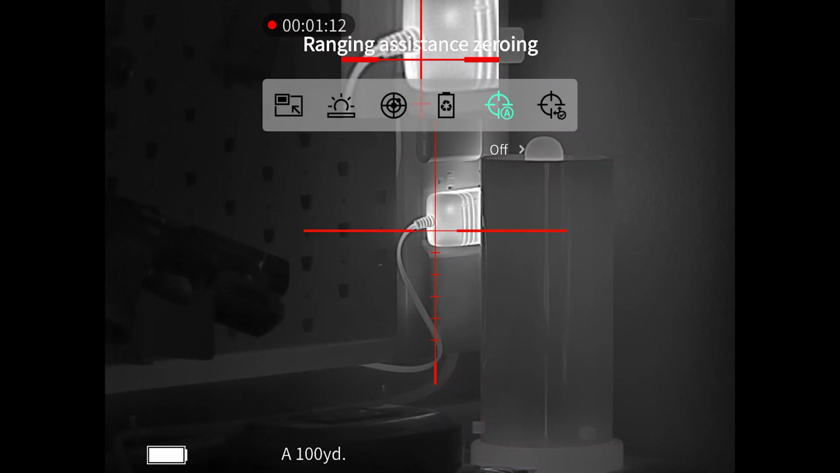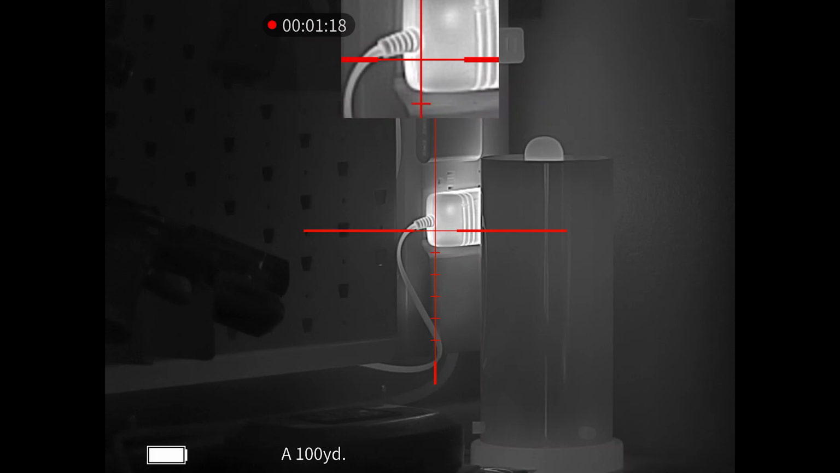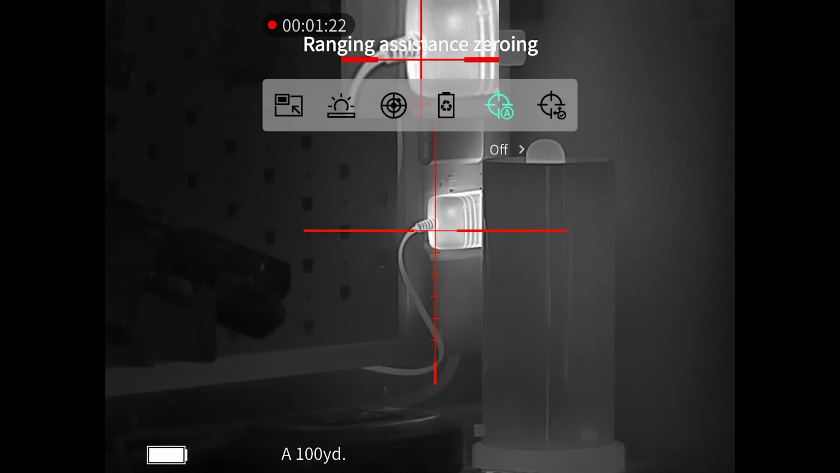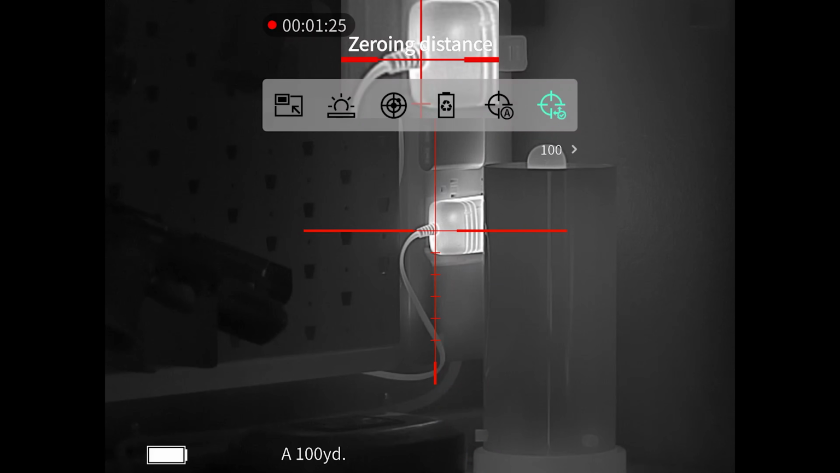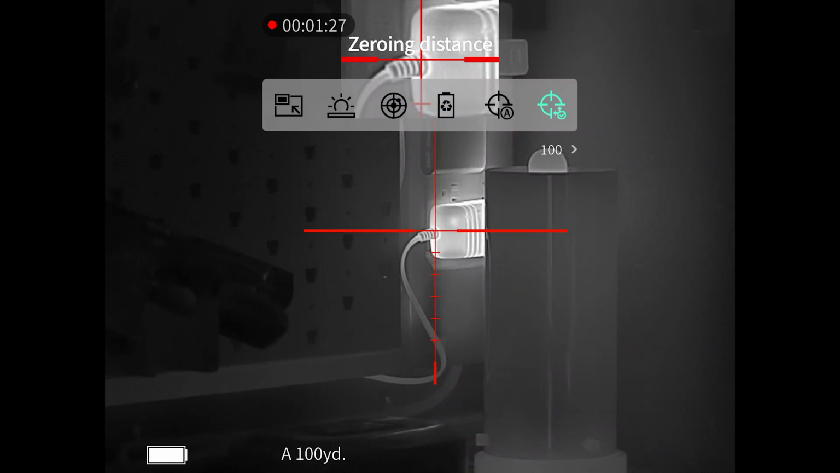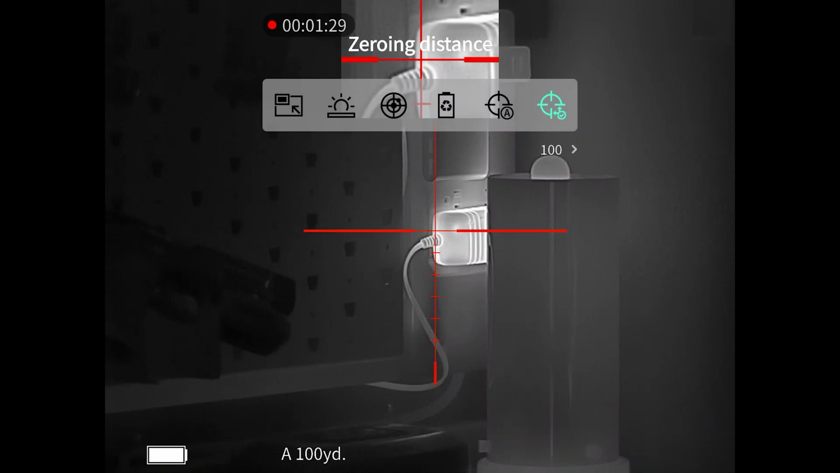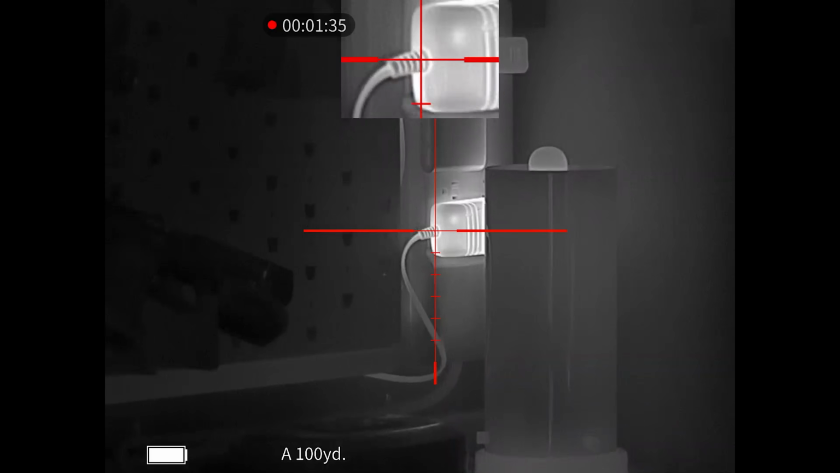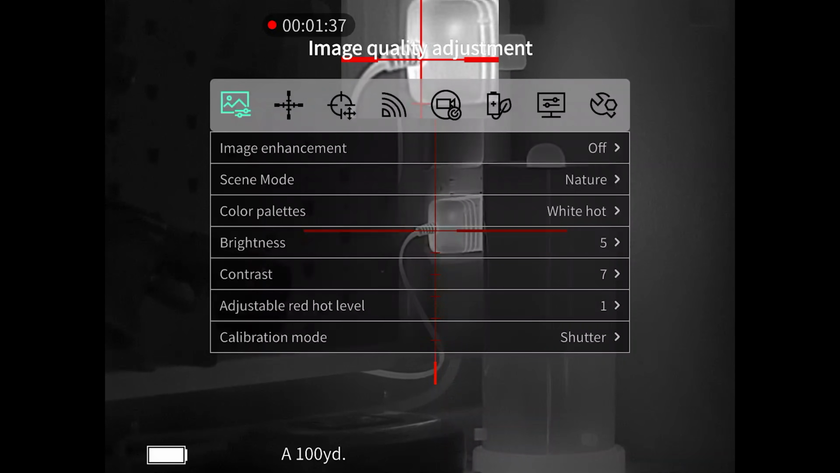So you can do a range assist zeroing. So there's different inputs, and I'll show you in the longer menu, where you can zero for different distances, and then it's actually going to help you with ballistic calculation, I believe, based on where you have your zero set and the instantaneous range of the laser rangefinder. So pretty cool. I have my zeroing distance set to 100 currently, which was that last option. Now I'm gonna go ahead and long press the menu, and we're gonna get into more of the details.